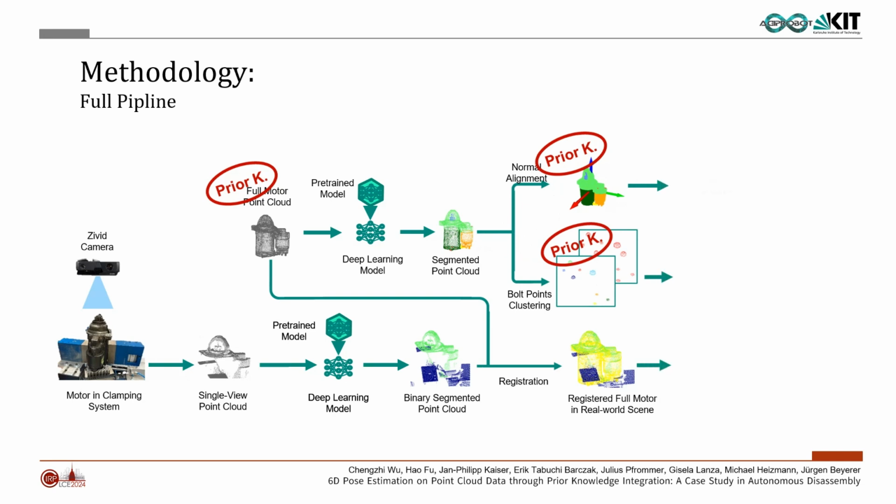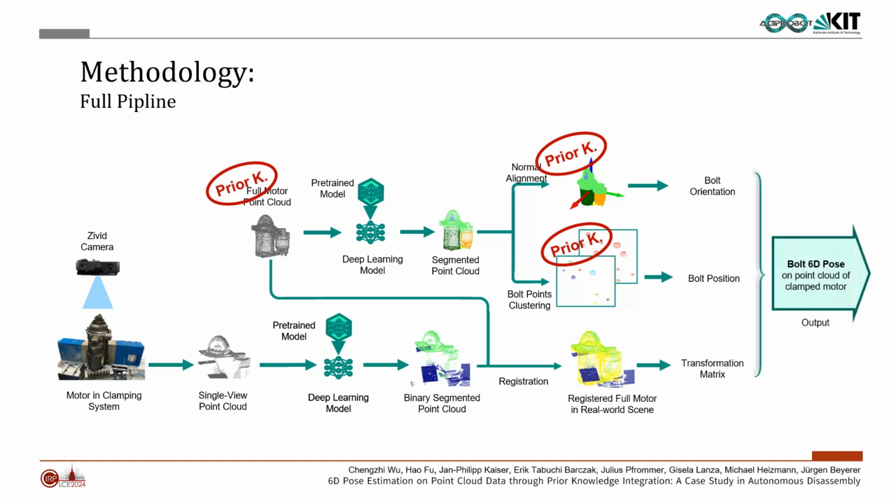During remanufacturing, a single viewpoint cloud is captured by a Zivid camera. The single viewpoint cloud is passed through a deep learning model, which distinguishes between the clamping system and the motor. Using the point cloud of this motor as the target and the full motor point cloud as the source, a registration process is executed, resulting in a transformation matrix from the extra input coordinate system to the Zivid coordinate system.